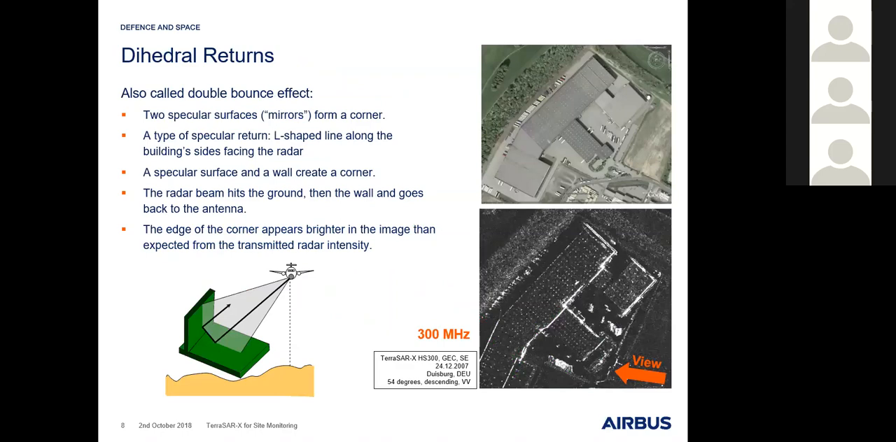To show you some examples, here is the typical dihedral return that we can find very often when we look at buildings. As soon as we have a building that is built on a certain paved ground, we have two smooth surfaces, meaning the paved ground in front of the building and the wall itself. And then we get this very nice dihedral return, which is basically these white lines that you can see here on the lower right-hand side. These white lines indicate the foot point of the building.